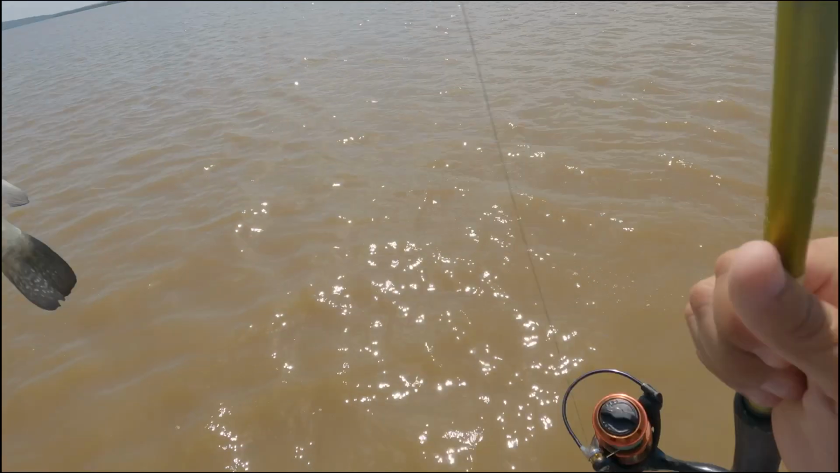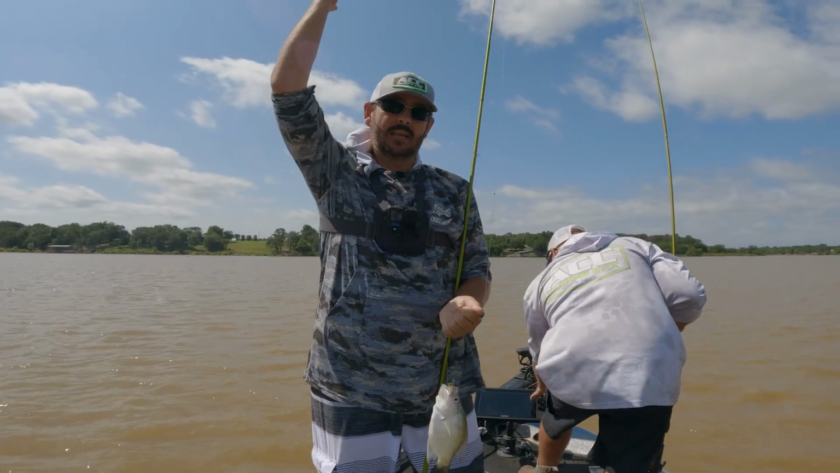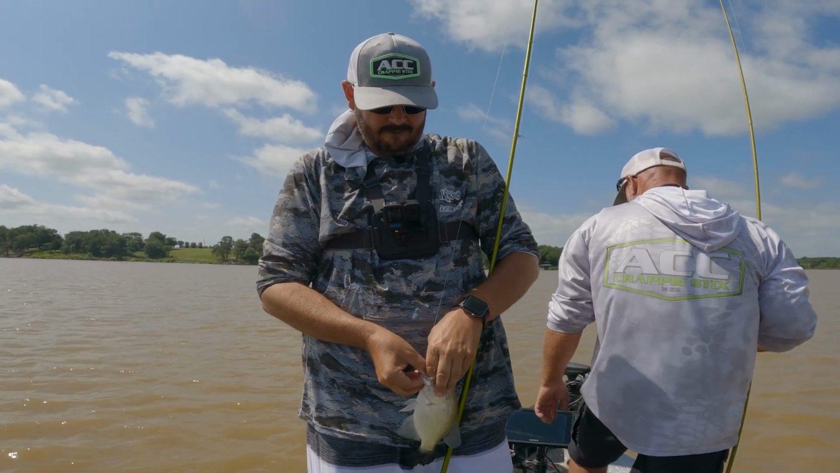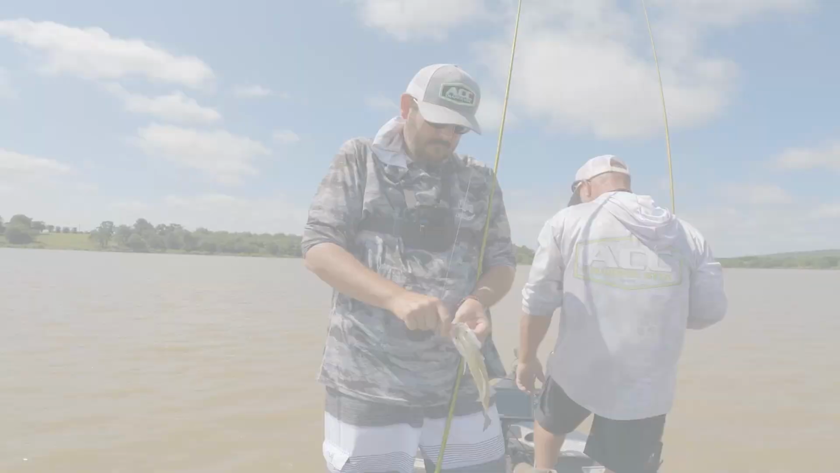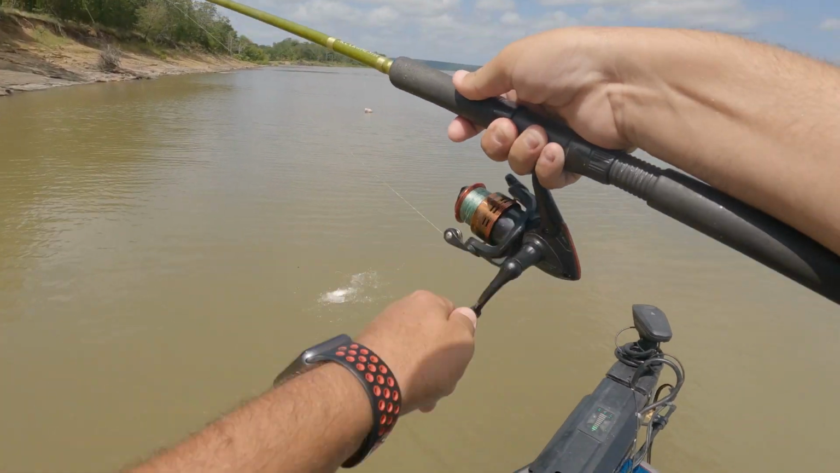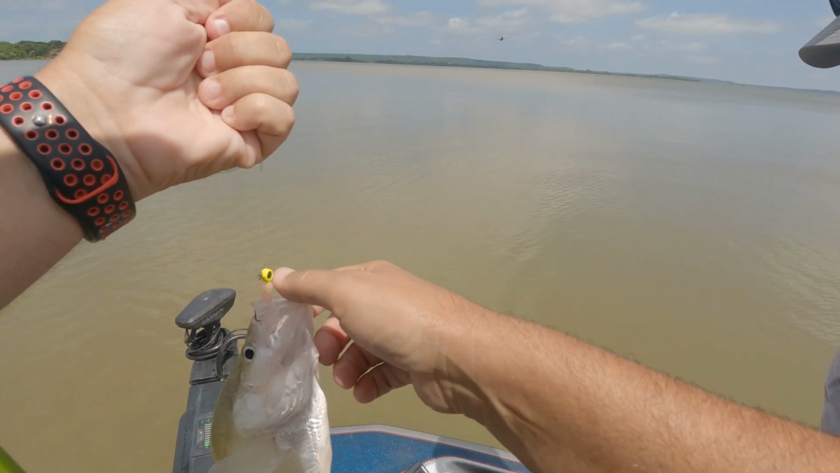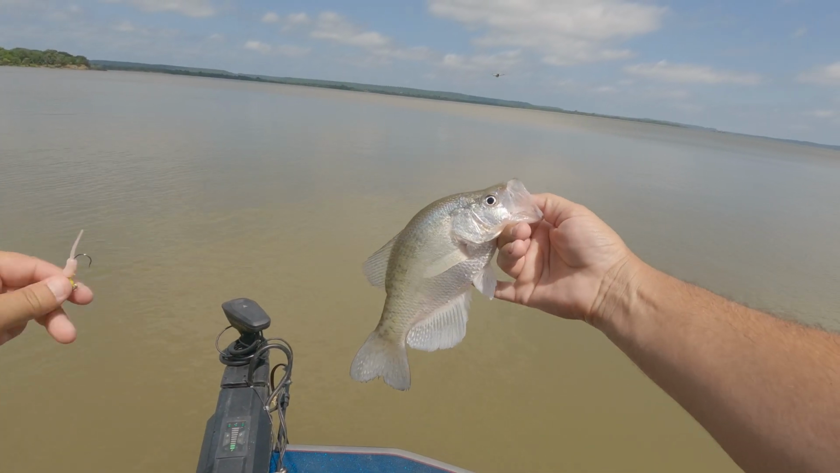Here we go, baby. Man, they hit it and took the bait all the way up. I couldn't even feel it. I could just see the bait go up. Yep, got another one here. Having a hard time giving them a bite, but this one's smoking. There he is. There we go. A little better one. Good Oklahoma crappie.